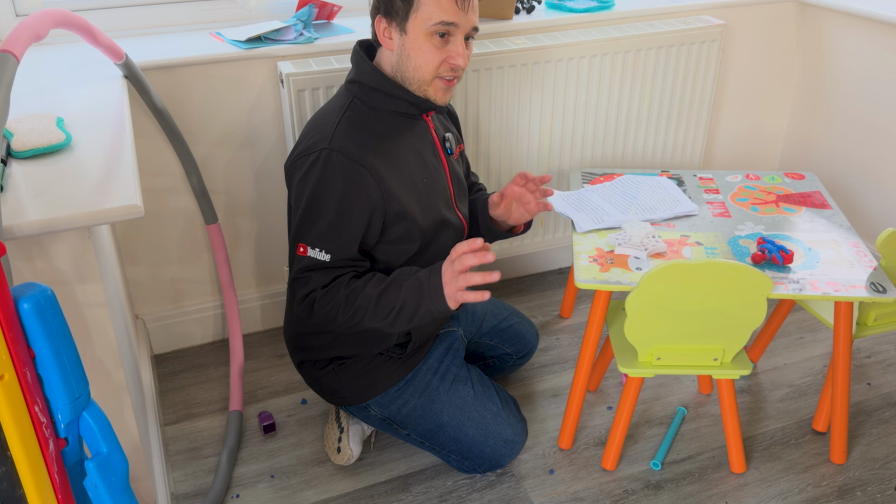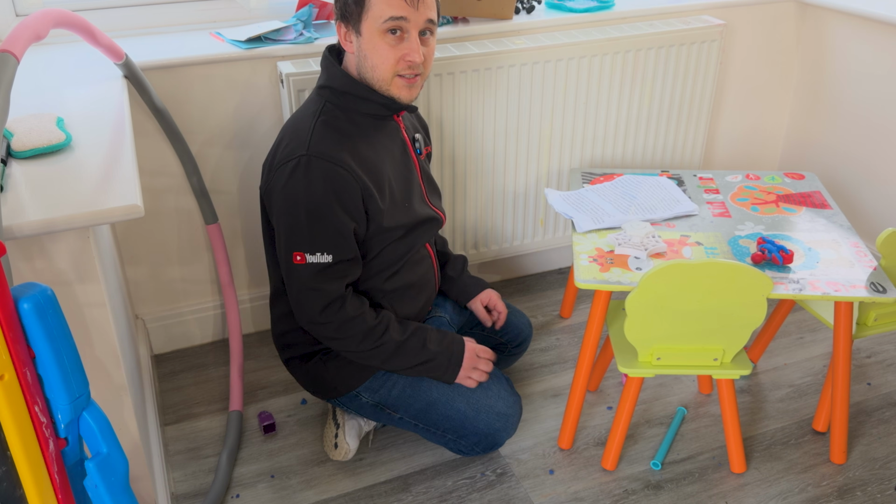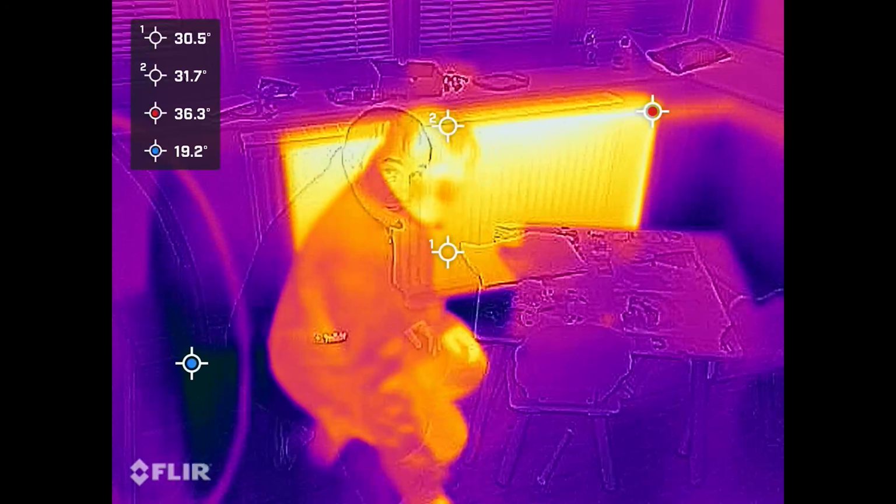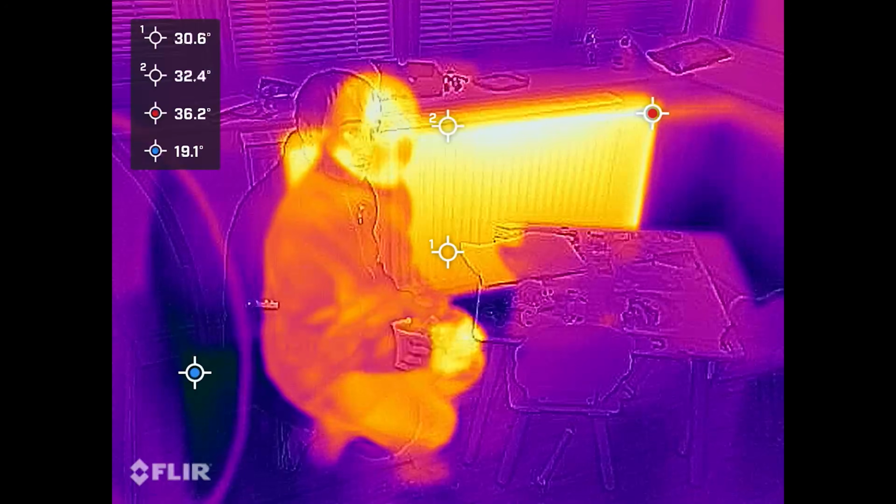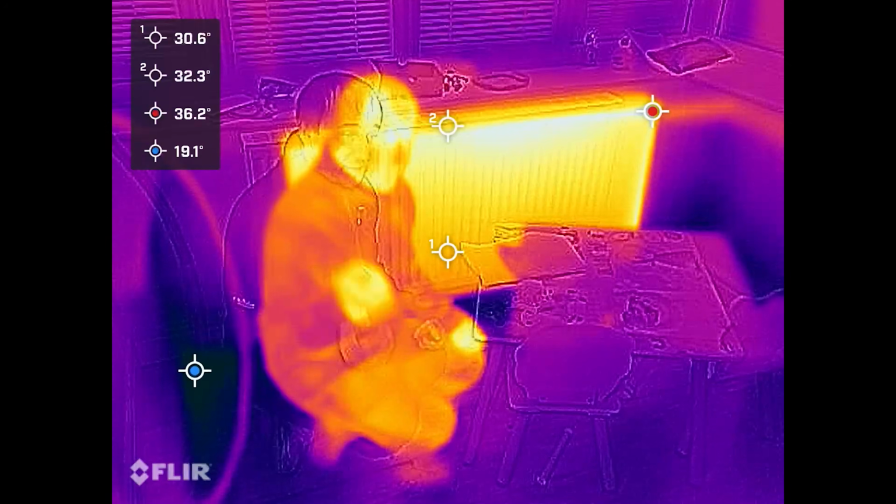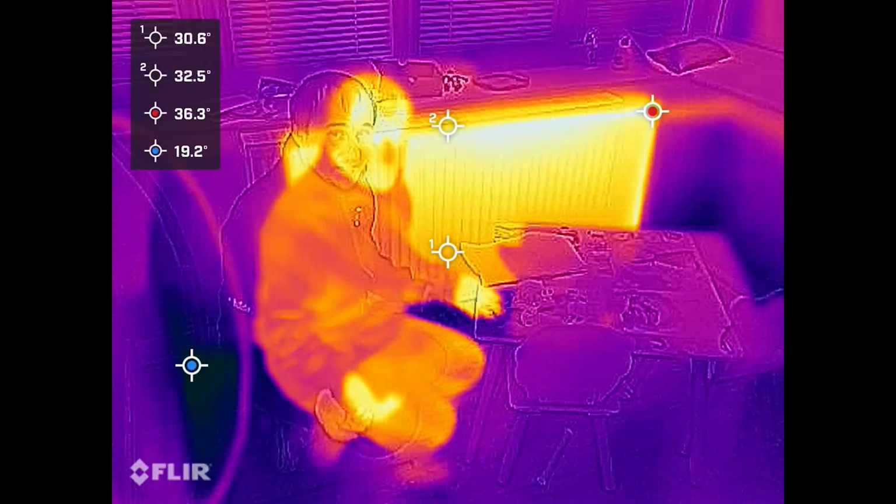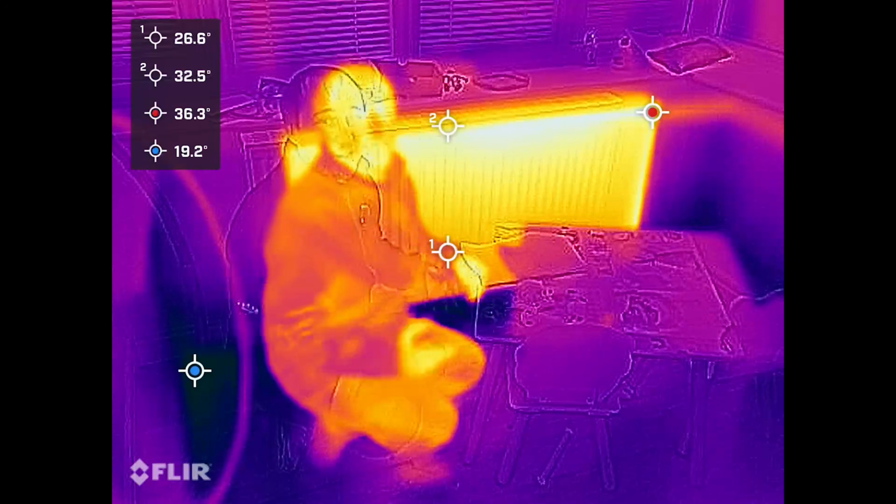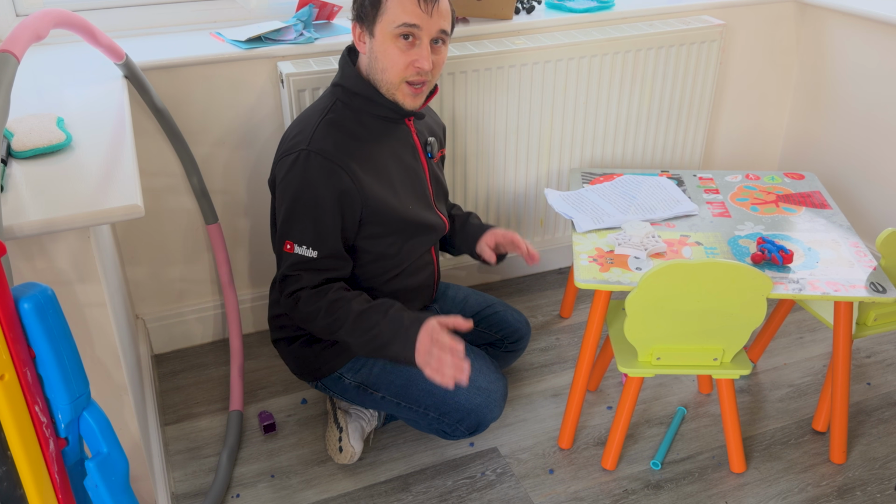Now let's get to another myth that Dale said. He said to run a heat pump you need underfloor heating or special radiators. Well, you can clearly see from the flare camera this is not an underfloor heated floor. I don't have underfloor heating. You can run a heat pump with underfloor heating, and underfloor heating is effectively a larger radiator, and having a larger radiator means it will cost you less because you have a larger surface area. More on that in a minute, I can explain that a bit better. But let's just talk about radiators.